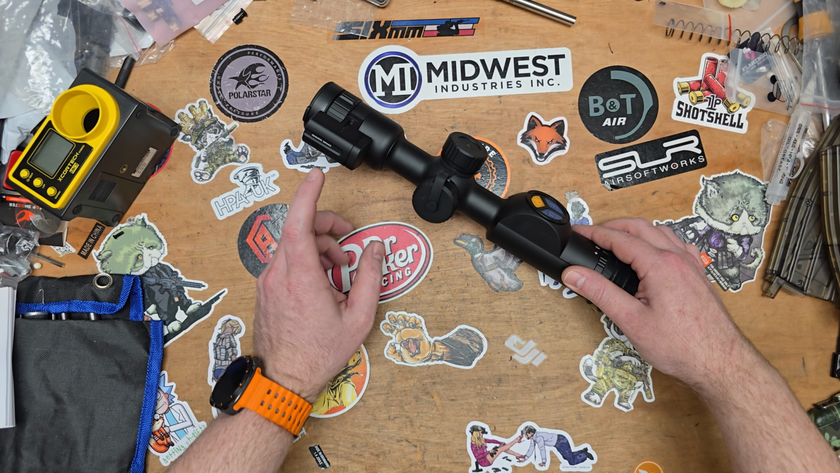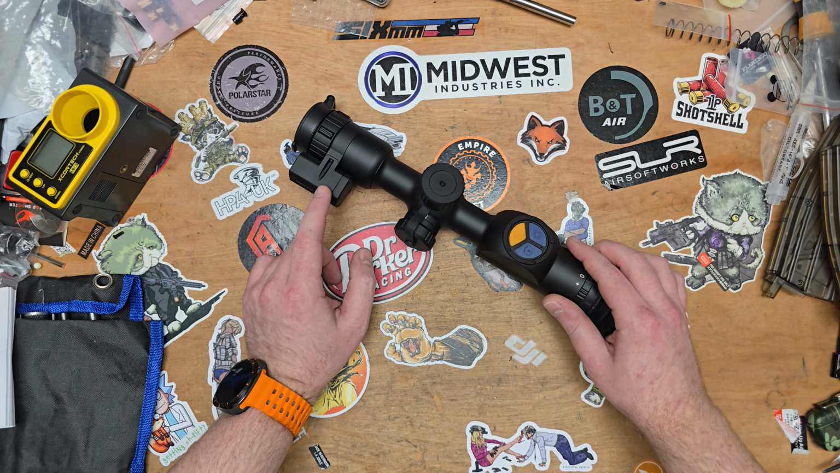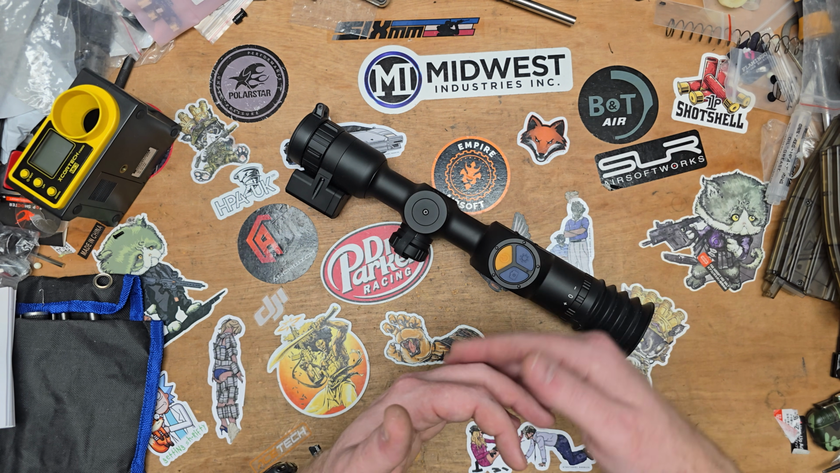It does have a rangefinder built in as well. I'm not sure if I mentioned that. So you can go through in the optic and you can click it and it will tell you what range you're at.